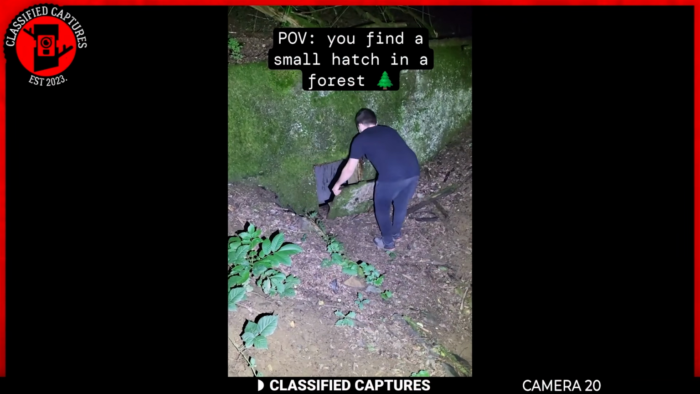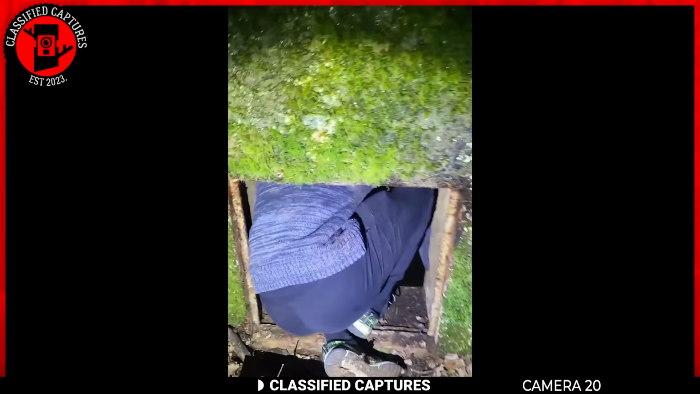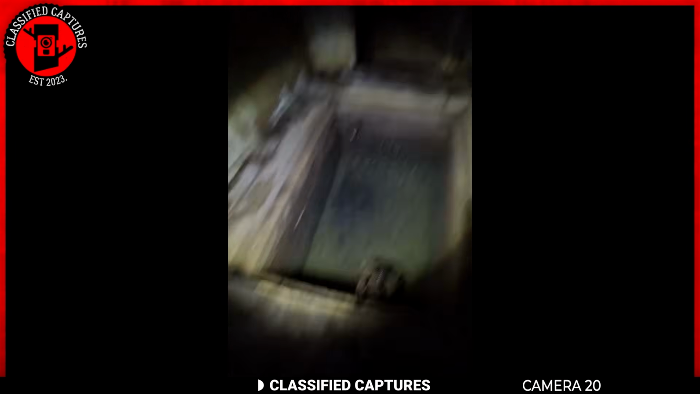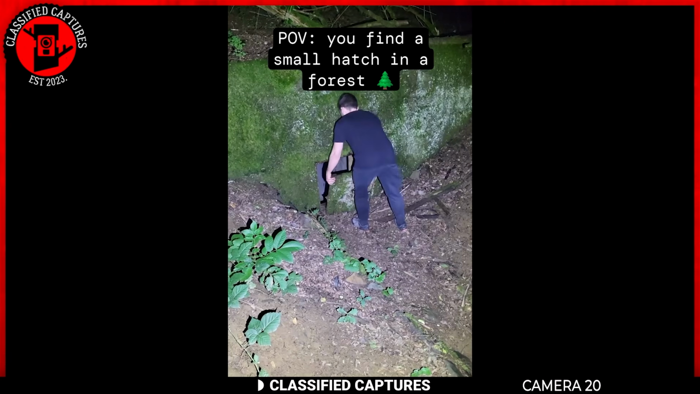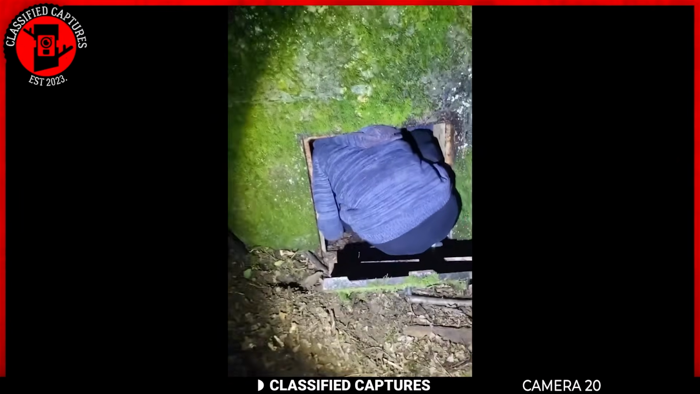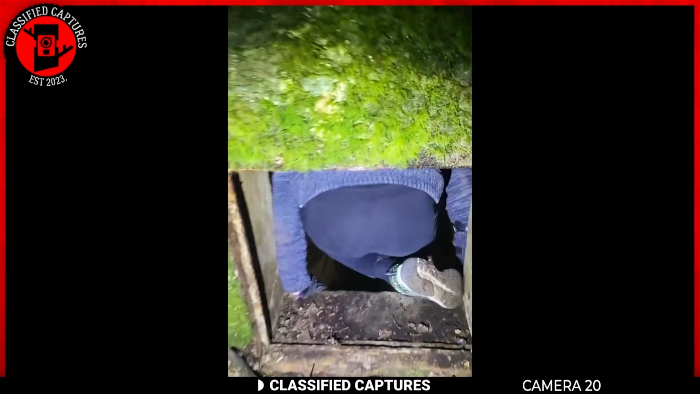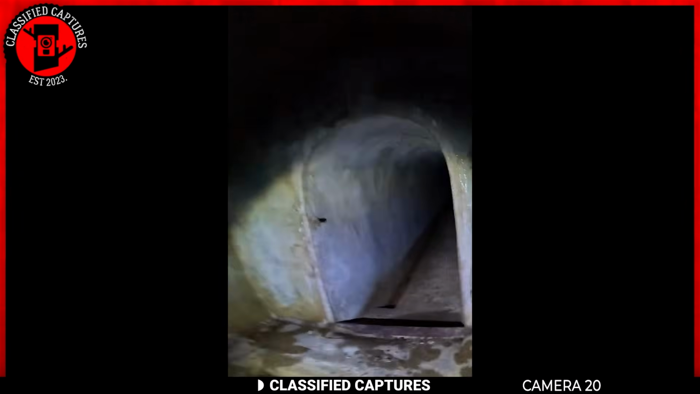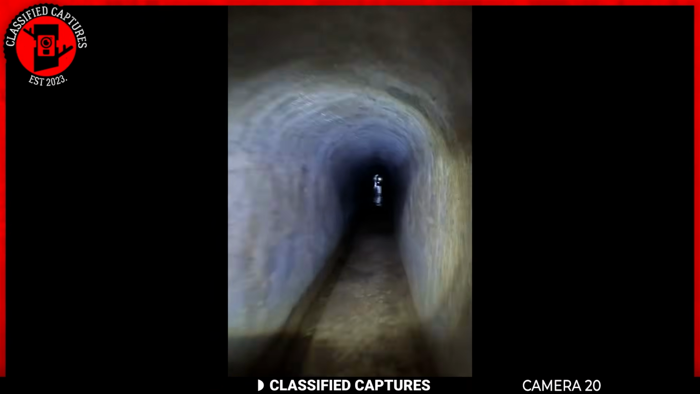Two men were out in the woods one night when they came across this intriguing sight. It appears to be a mound covered in moss with a hatch on top. Curiously, they opened the hatch, which led them into a chamber with what looked like a pool of water in it and a tunnel on the side. They decided to explore the tunnel, but it seemed they could not get to the end. Well, at least in the footage they didn't.